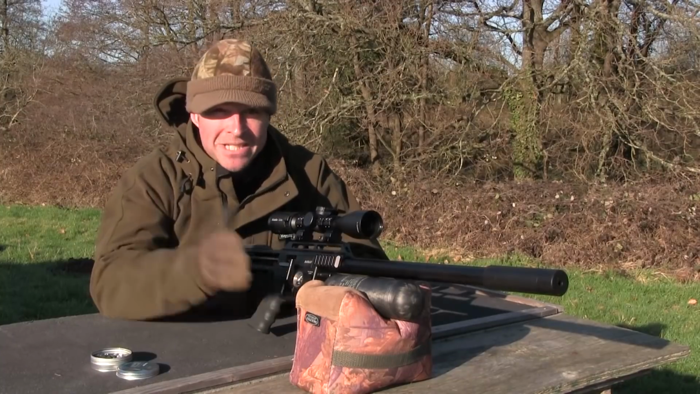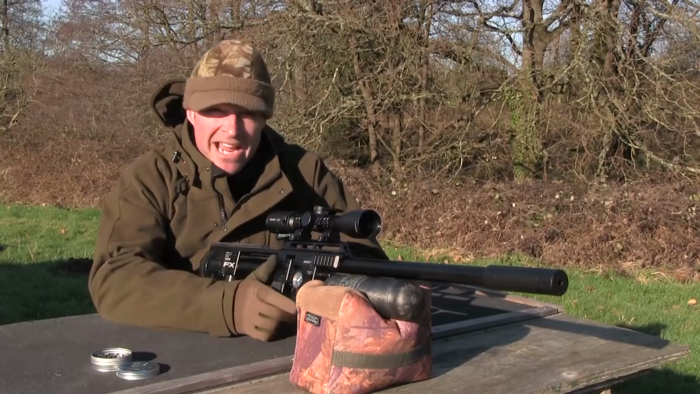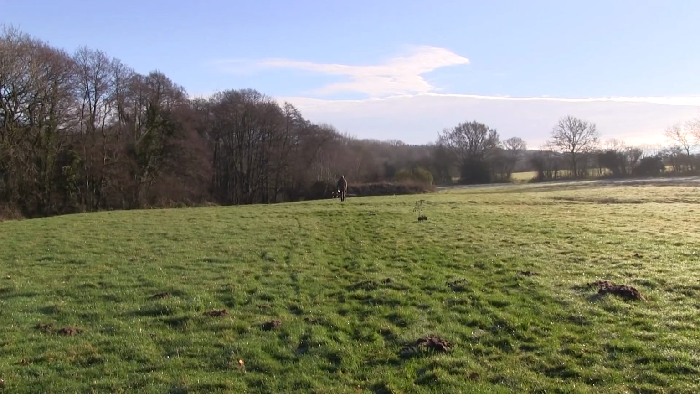Now I'm not going to attempt to do the maths there, but it sounds to me like that slug was still carrying a heck of a lot of power. What I get Kev to do now is take the target and the Chrono out to 75 metres and we'll see what's happening out there.